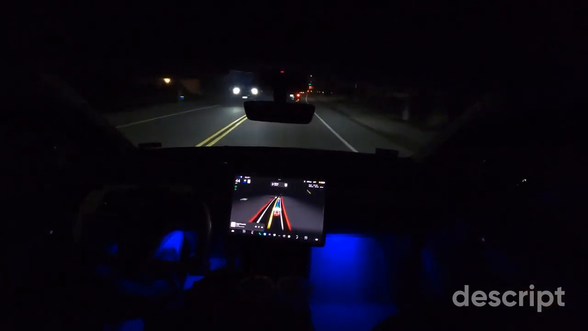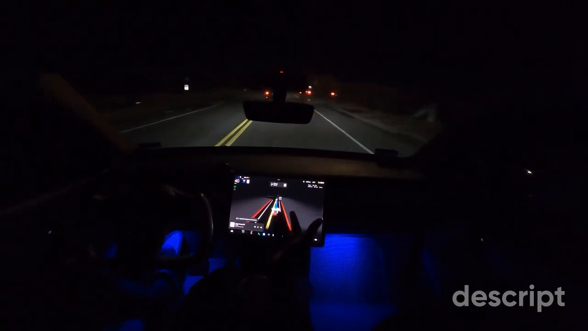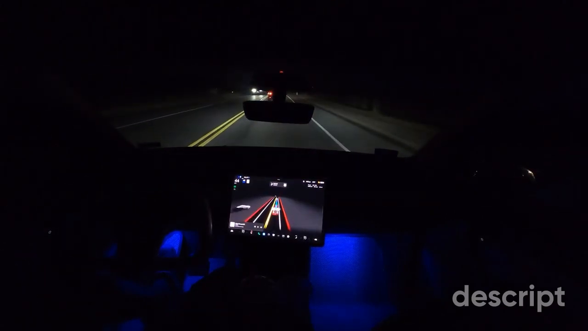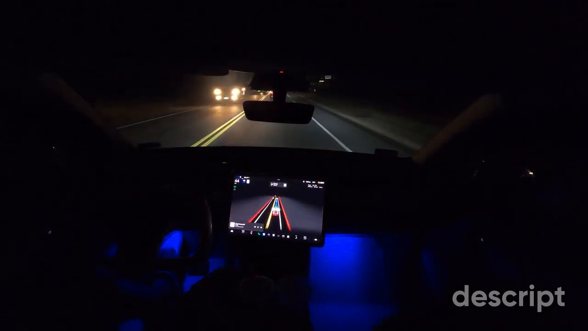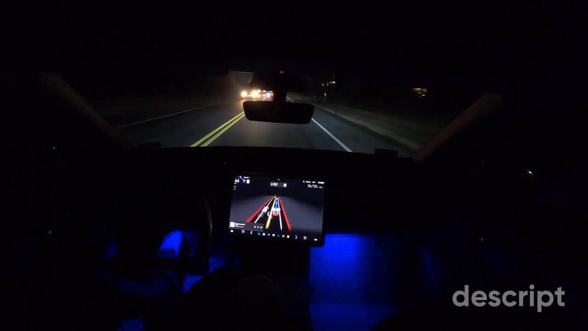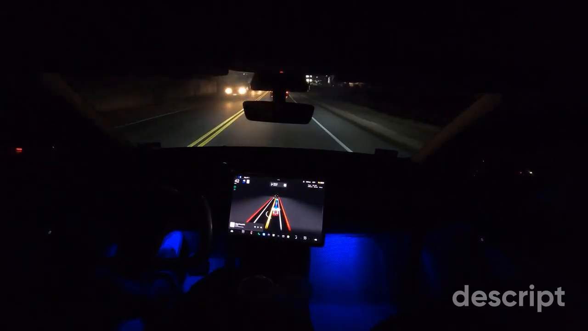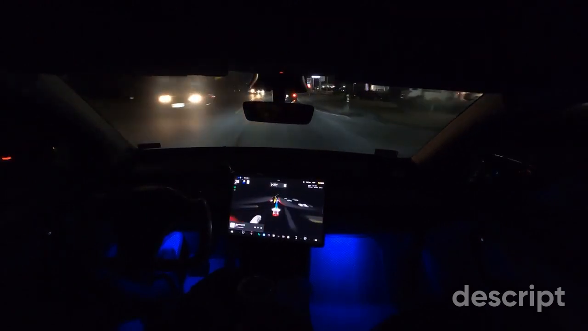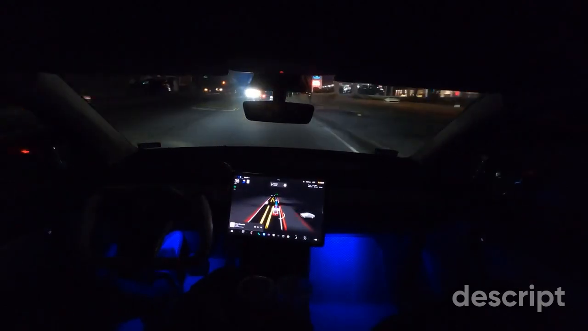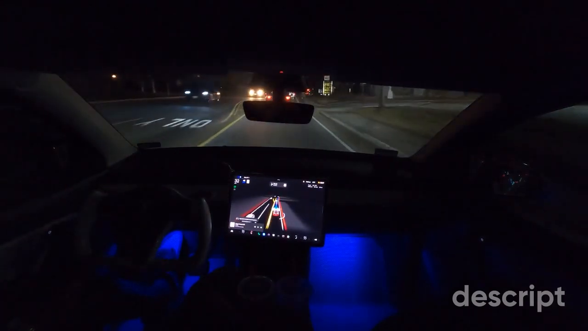For those of you who don't know what the full stack release is, right now there's a stack that drives in the city for auto steer, and there's a stack that drives on a highway, which is called Navigate on Autopilot, which came out like 3 or 4 years ago. So this new version 11 that's supposed to come out in about a week or so is supposed to combine the two stacks together so that the car can drive itself reliably from the city streets onto the highway without transitioning to the old code, essentially, or to the old stack.